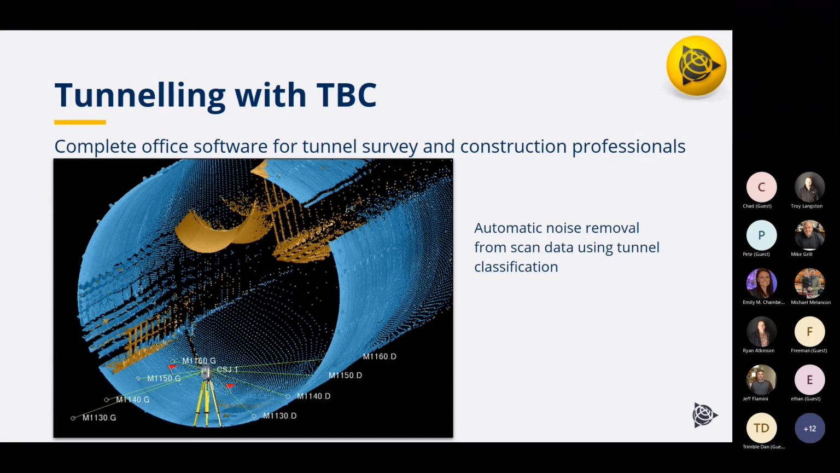Classification in the scan module is, I think, one of the best tools for quickly and easily stripping out data that you might think of as noise, whether that's returns from obstructions or vehicles that were passing through.